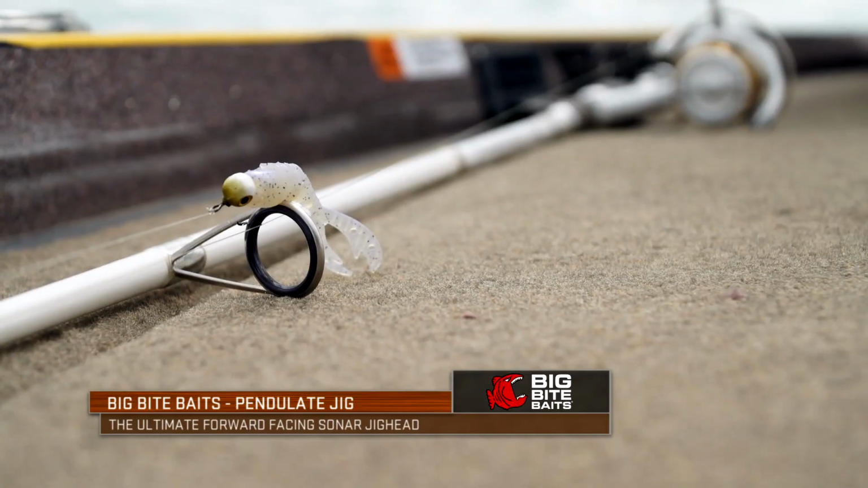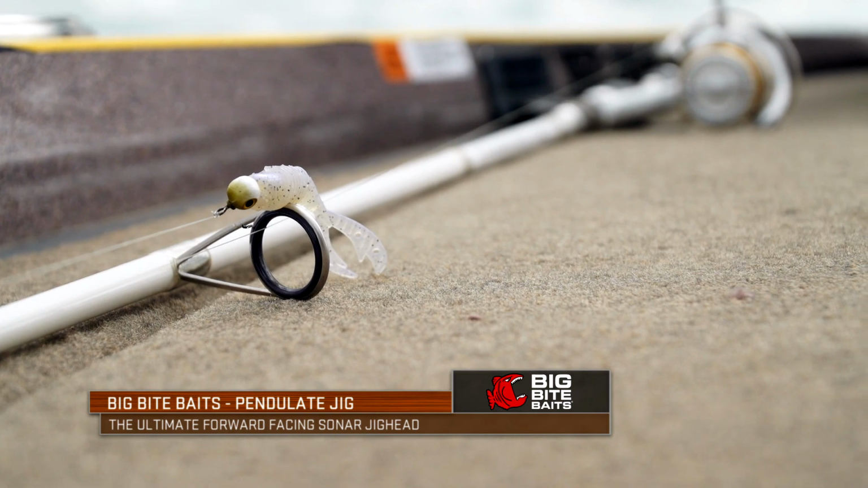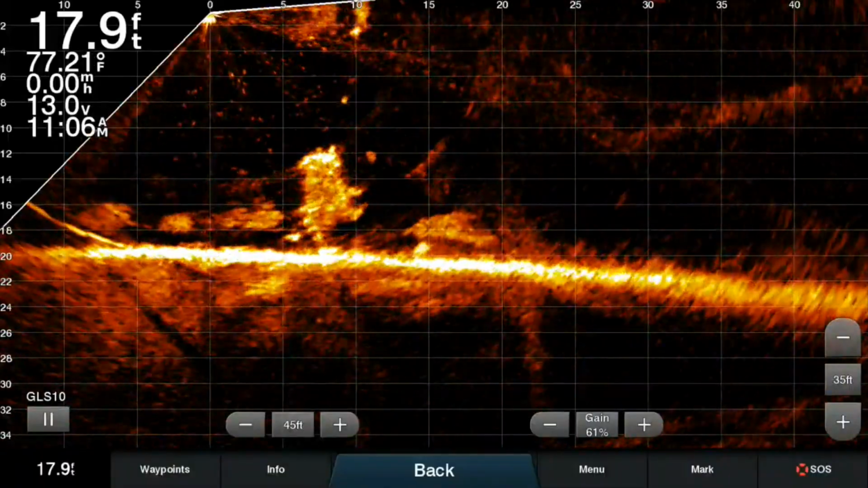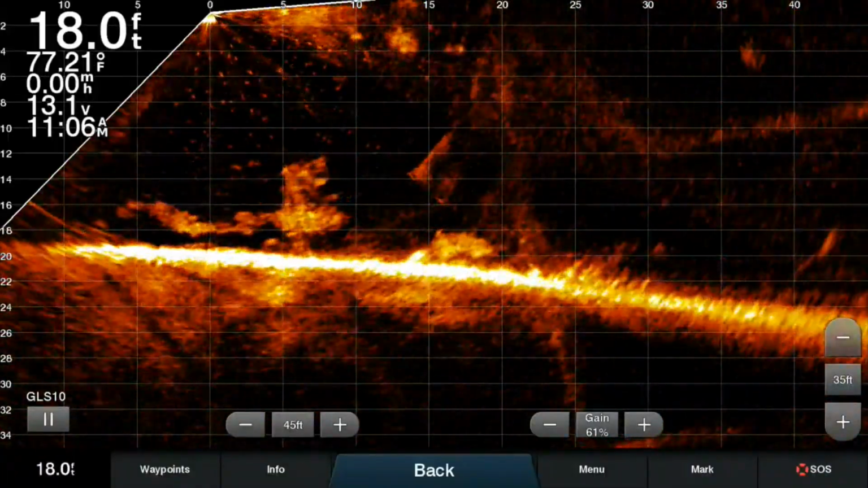So whether you're using it in a finesse bass fishing type situation, or you're pan fishing, you're using it in forward-looking sonar, whatever type of situation that you're looking at, it's just going to be another tool to help you generate more bites, but also not lose them when you hook them up.